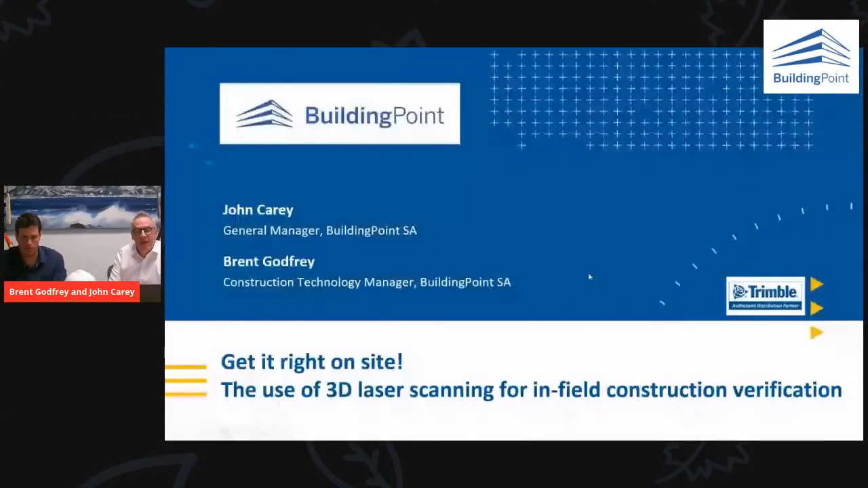I'm General Manager of BuildingPoint SA, and I'm joined by my colleague Brent Godfrey, who's our Construction Technology Manager. So the topic of today's presentation is Get It Right on Site: the use of 3D laser scanning for infill construction verification.